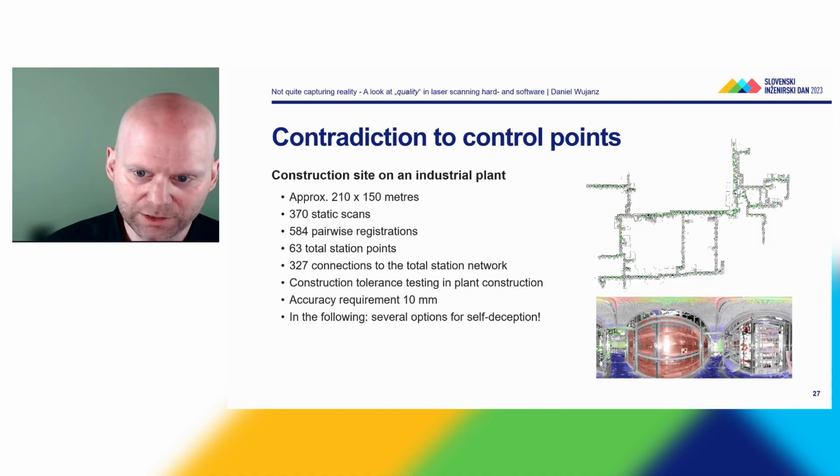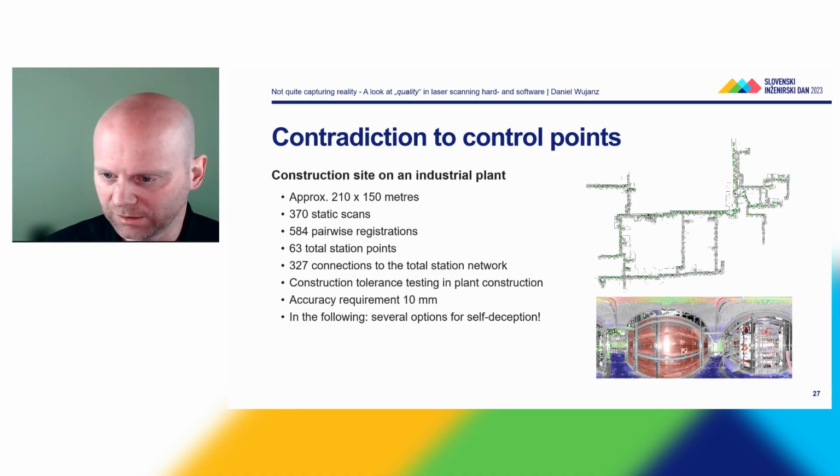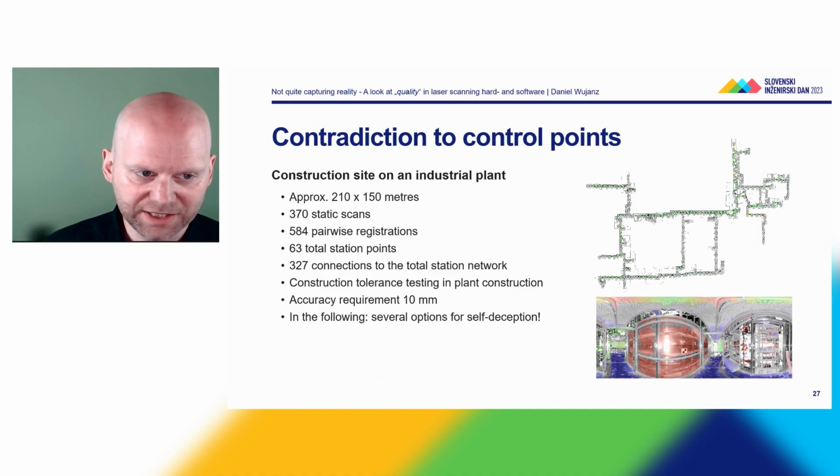So what we're going to do is have a look at an example, which is a construction site in an industrial plant. You can see on the bottom roughly how it looked. Stainless steel. About 370 static scans. We have 200 by 150 meters of surface that was captured. All scans are connected just like a puzzle by 584 pairwise registrations. We have 63 ground control points, and we have 327 connections to the total station network. The accuracy requirement in this example was 10 millimeters.